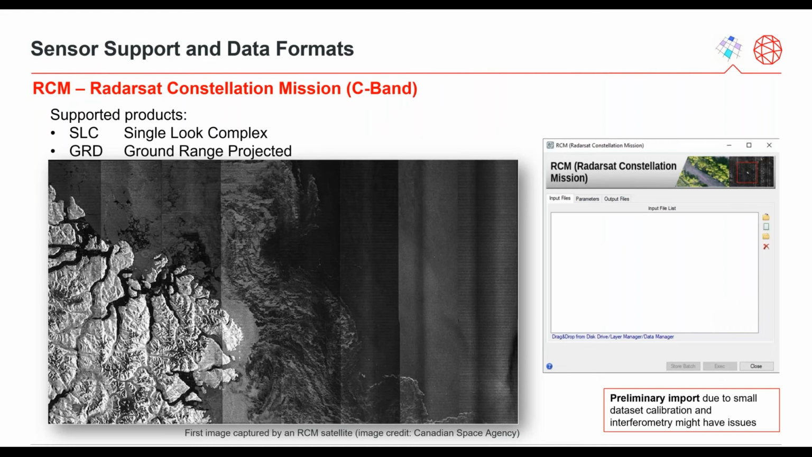Preliminary support was also added for Canada's new generation C-band RadarSat Constellation Mission. Please note that also for this new type of sensor support, since until release date only a small dataset could be used for validation, we can only provide preliminary sensor support at the current point in time. The supported products are SLC, single look complex, and GRD, ground range georeferenced, which is equivalent to the SGX, SCN, and SCW products for RadarSat-1 and RadarSat-2.